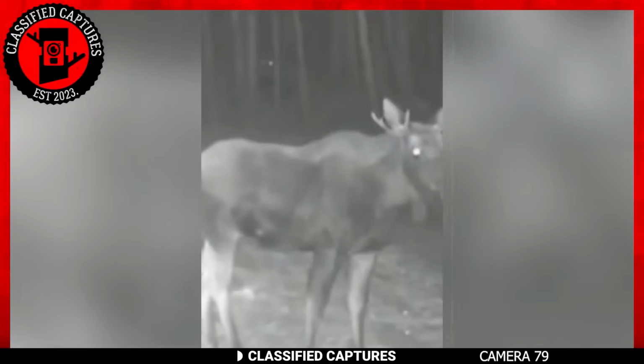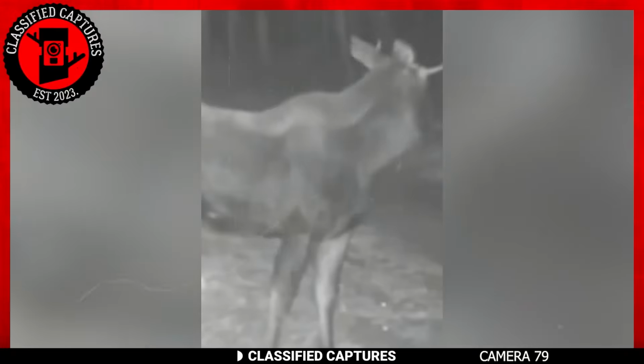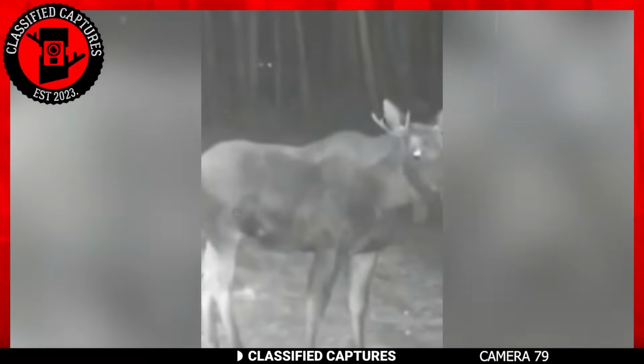If you take a look at this Trailcam footage, you'll notice there's a moose standing right in front of the camera. As you keep watching, you see a pair of eyes appear from nowhere in the bushes behind the moose. The eyes quickly disappear, then reappear to the right, only to disappear and reappear once again.